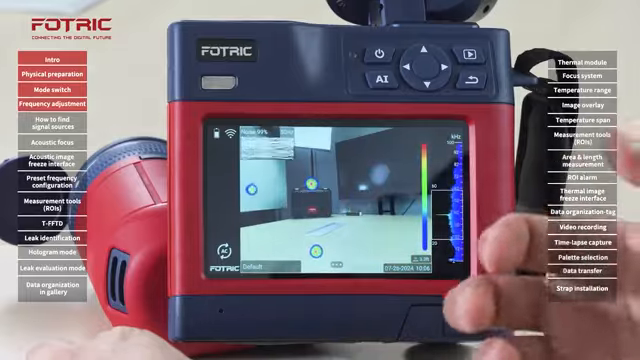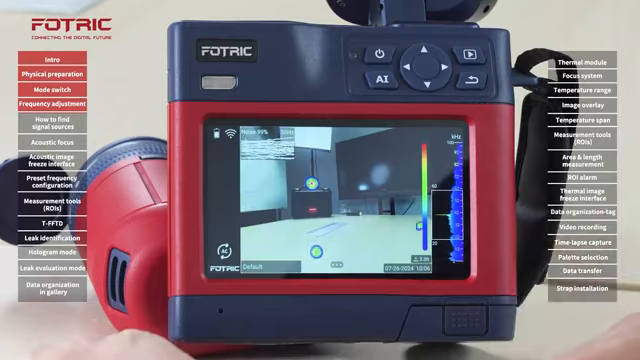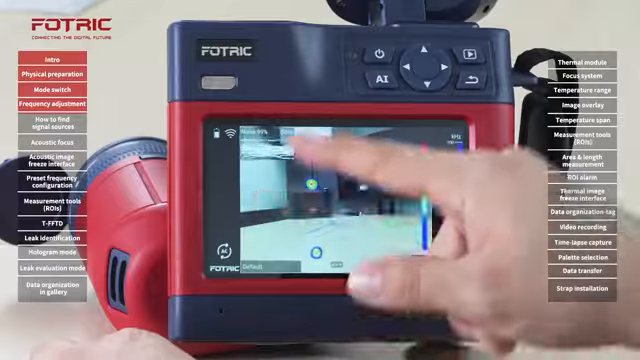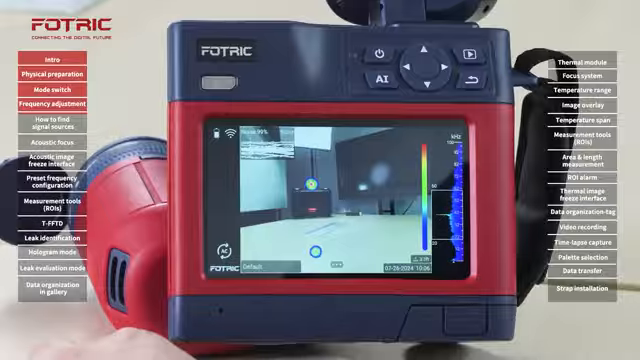Now, this can be daunting, especially in certain environments with lots of reflection, like what I'm experiencing right now. I have one source over here, there's one more source over my table, and there are other signals appearing and disappearing on the screen. How to deal with this?